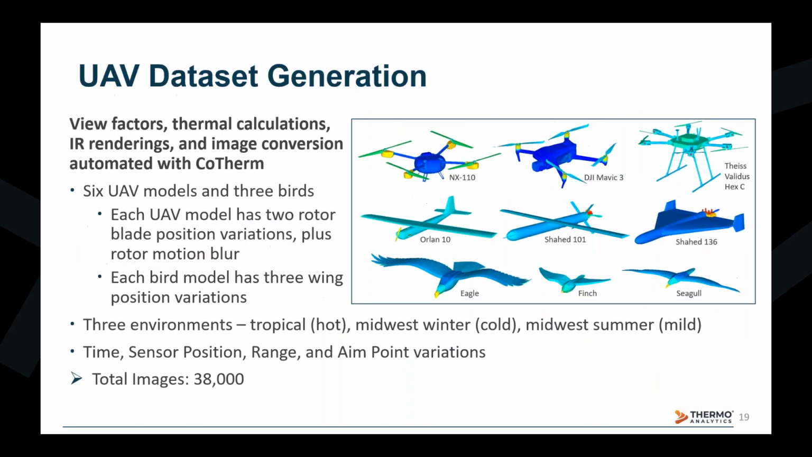All of the dataset renderings were automated with our tool CoTherm. The process for this dataset creation altered between the 6 UAV models with 2 different rotor positions for the rotored UAVs and the 3 birds with 3 wing positions each. Additionally, the backgrounds were varied between 3 different scenes, a hot, cold, and mild environment. The renderings were taken from various times in the solution with multiple sensor positions, ranges, and aim point variations. In total, this created 38,000 renderings for the dataset.